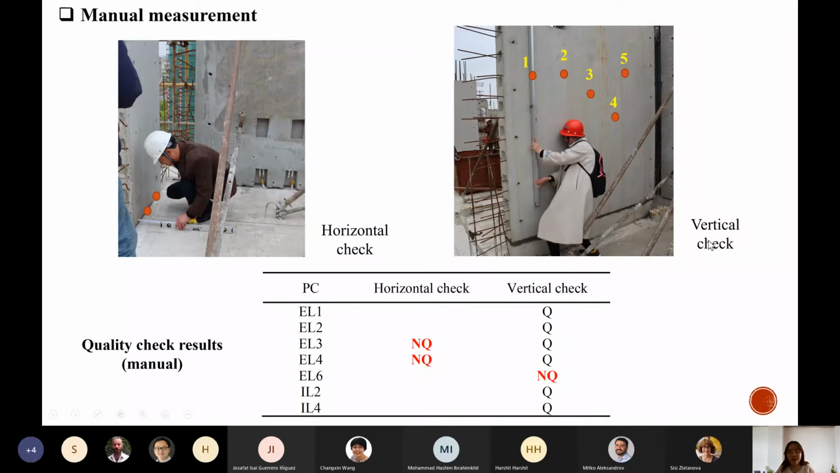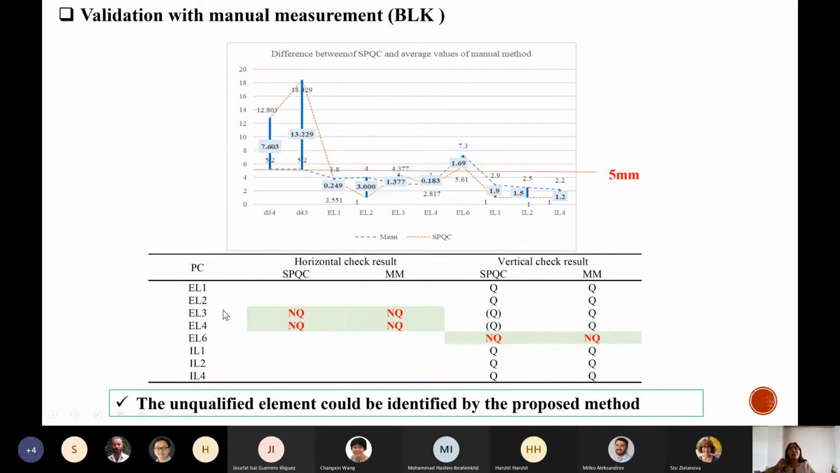So this is the manual measurement. We need to compare the manual measurement with the result from the laser scanning, and then we can validate if the laser scanning could successfully identify the unqualified wall panels.